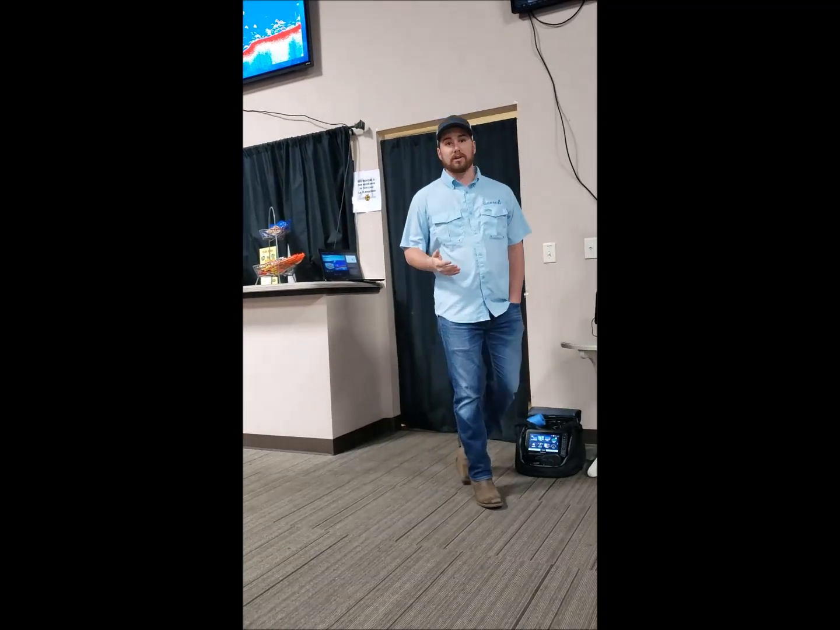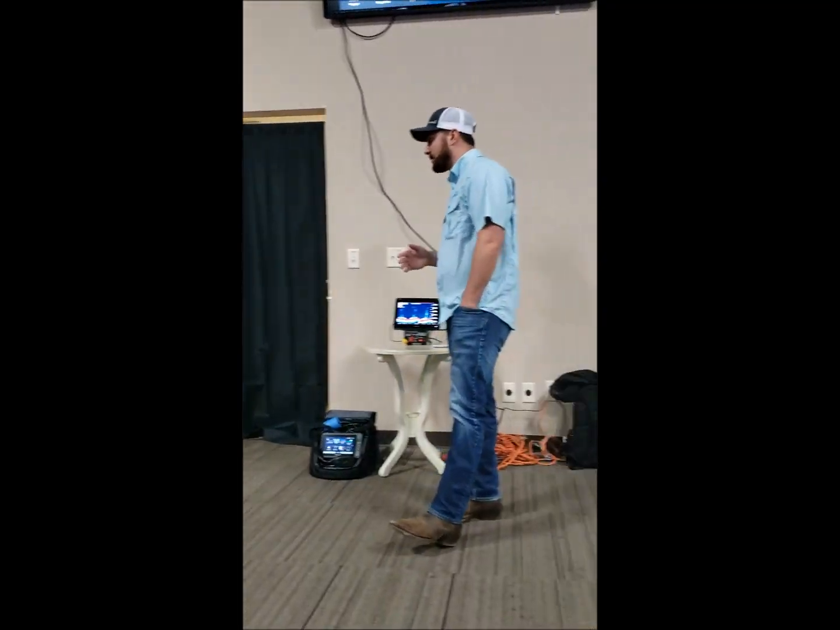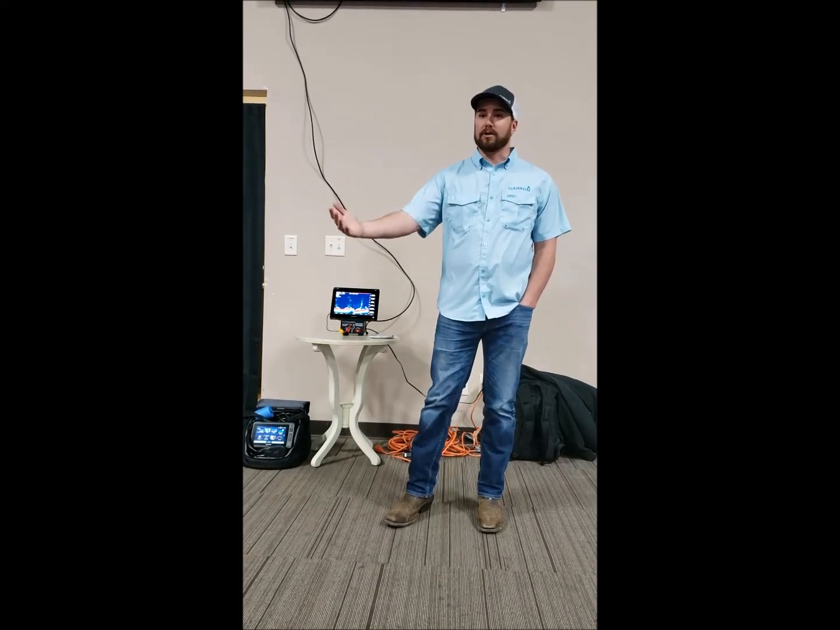Most of you guys are probably using CHIRP, so that's the newest upgrade to sonar. It's compressed high intensity radiated pulse. So now we're sending out multiple beams of energy, multiple frequencies, receiving all those back, and then we're interpreting the best results that came back to the boat.